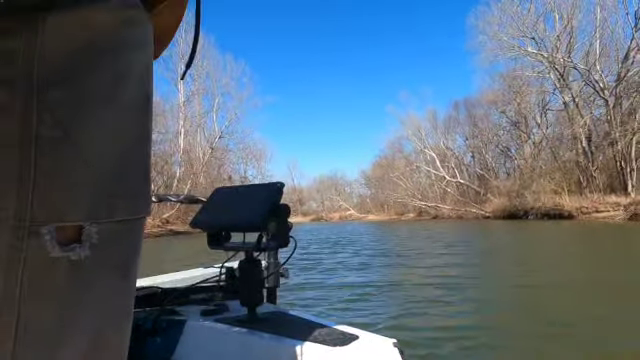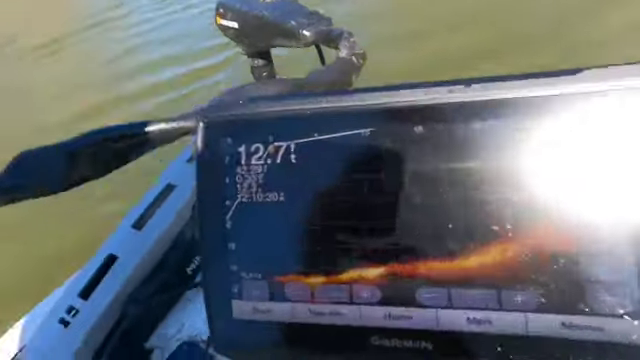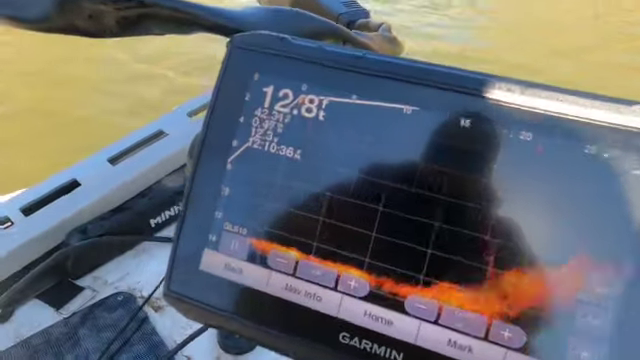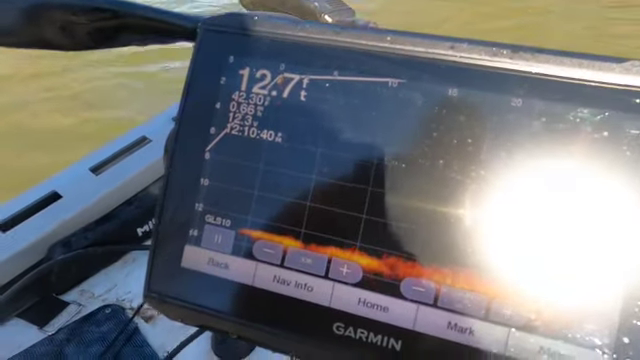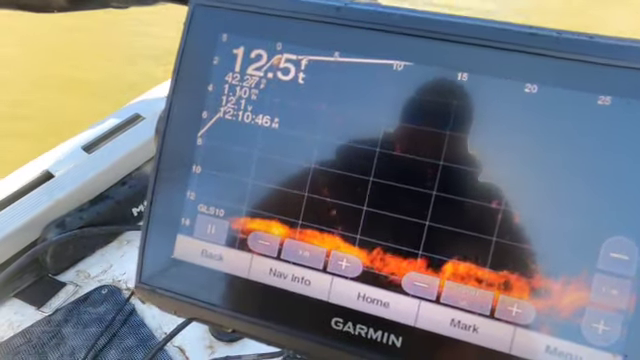Let's pick you guys up so I can show you what I'm doing. I'm just cruising around with my trolling motor. All right, I hope the glare on there ain't too bad for you guys. Maybe if I cut it off like that. But anyway, I'm just scanning around, cruising around with this trolling motor looking for schools of fish so I can go and catch.